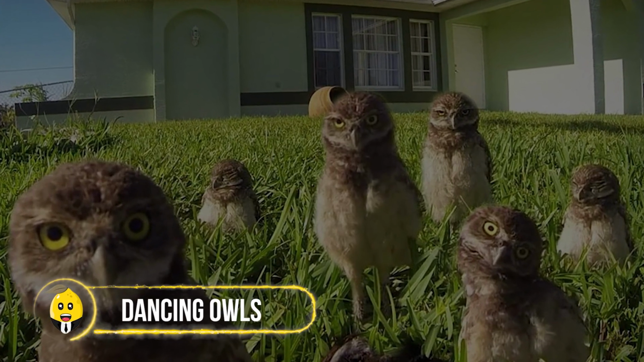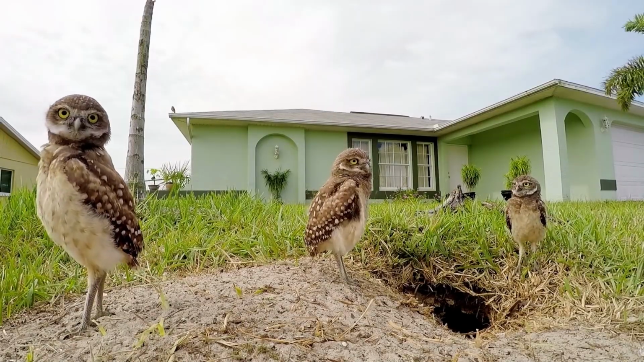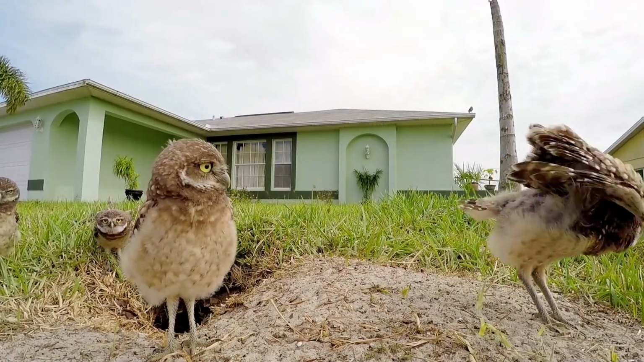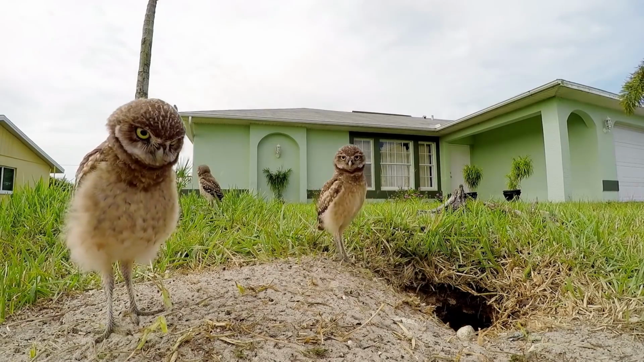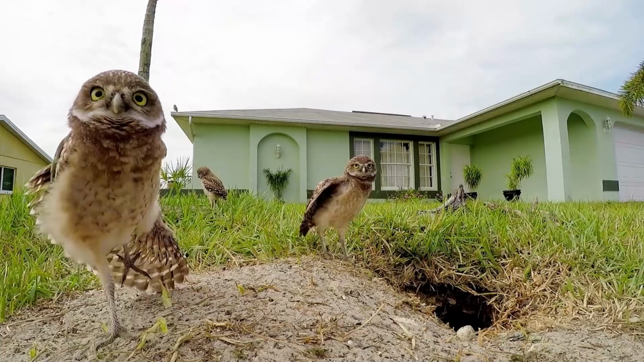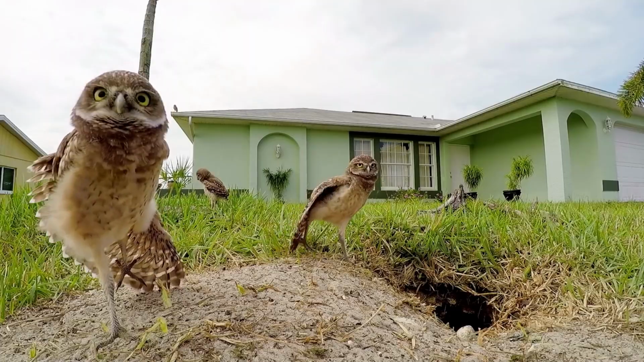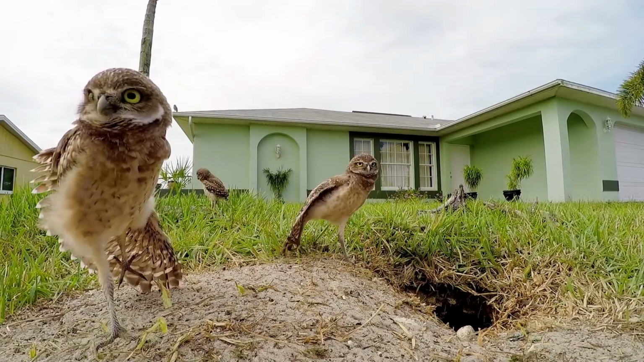Dancing owls. Even the wisest of all birds could not control the dance moves while facing a camera. A group of night predators was filmed while showing some hilarious dance moves. The way they were lined up and stretched their legs and wings together at the same time is amazingly perfect. Moving back and forth with wheeling heads, these buddies look like they're about to drop an album.